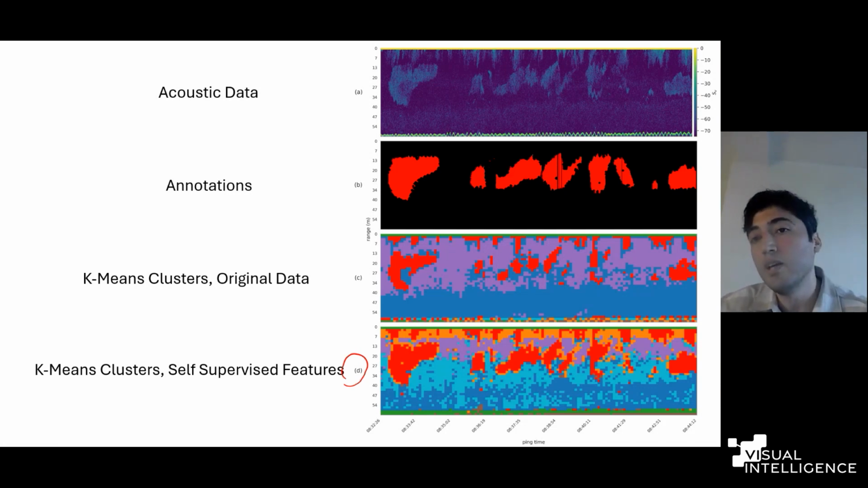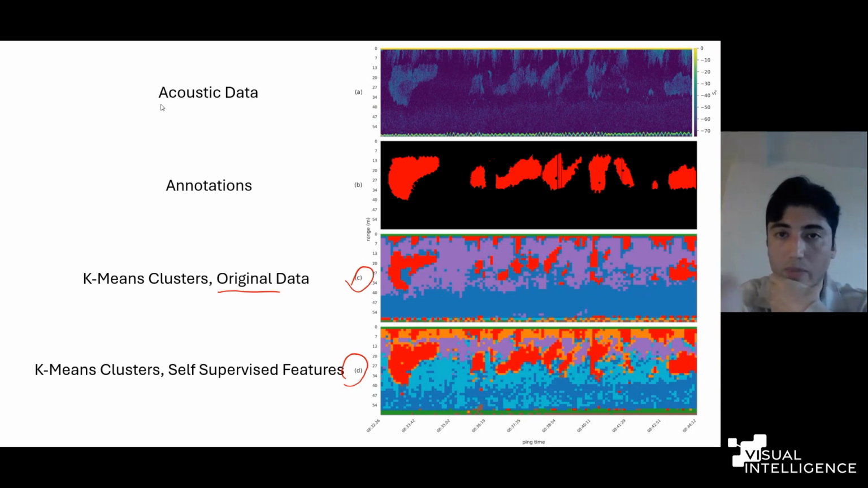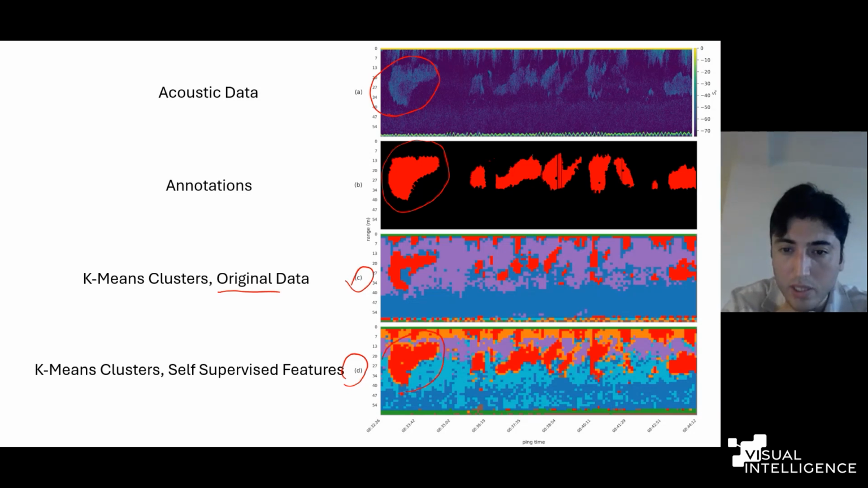For the same data set, we also used the vectorized version of the acoustic data, applied the same clustering, and visualized it here on panel C. When we compare, let's focus on this physical. This is the physical in the data, and this is the corresponding annotation. As you can see, the self-supervised features are capturing it pretty well, even though the resolution is not that high, because we are visualizing 8x8 patches here.